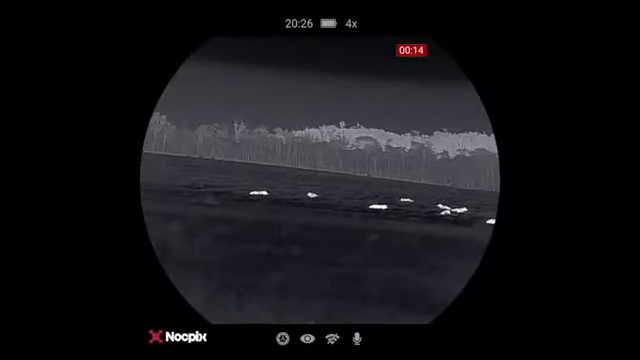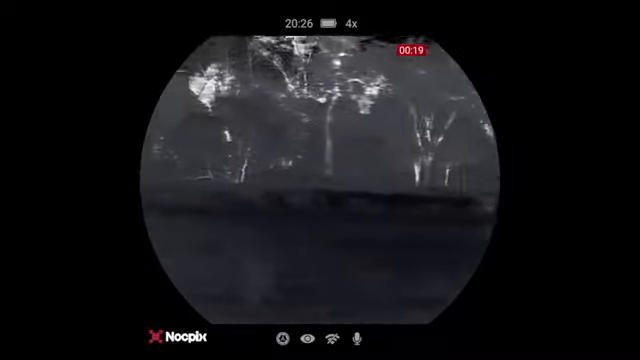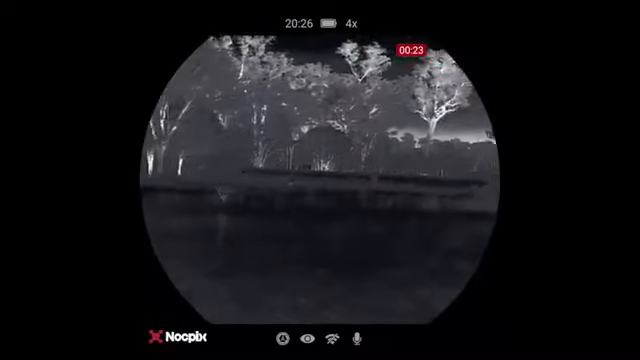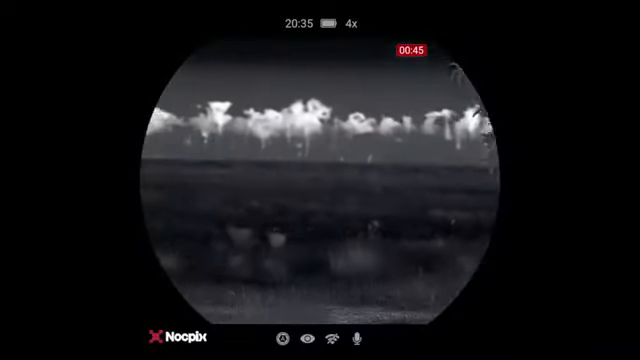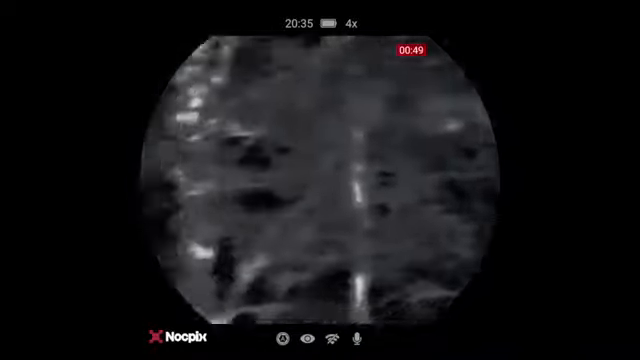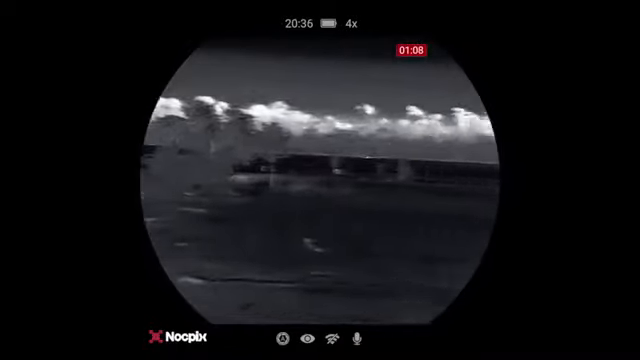More roos there. There's cattle. And that's cattle back there. I'll keep going up and have a bit of a look. A dead cow is just in the bottom of the creek there. But I don't think there's anything there. Nothing that stands out like a pig though.